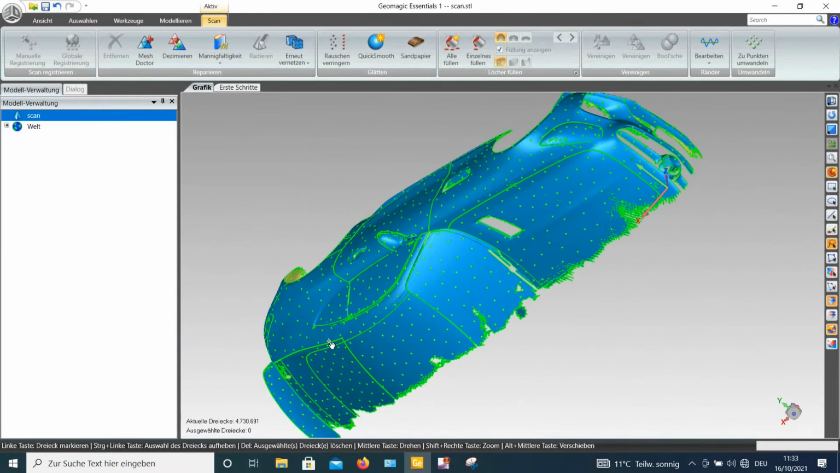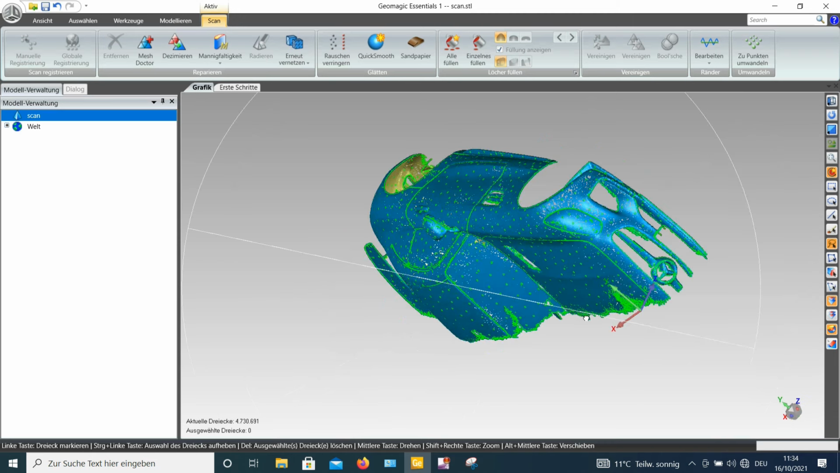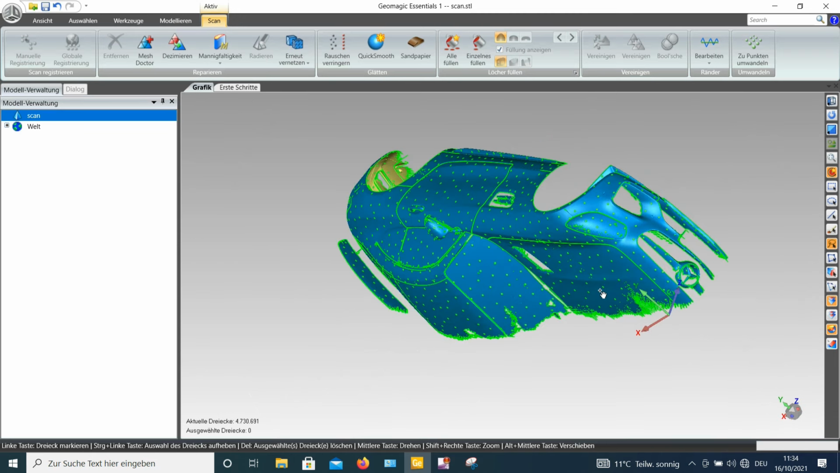So next step to be able to work with the model properly is for me an alignment to our world coordinate system that makes sense for further operations like cutting or mirroring. So I have here a problem, so I should find some features on the surface of this mesh that are perpendicular and have some meaning regarding the orientation of the car on the street.